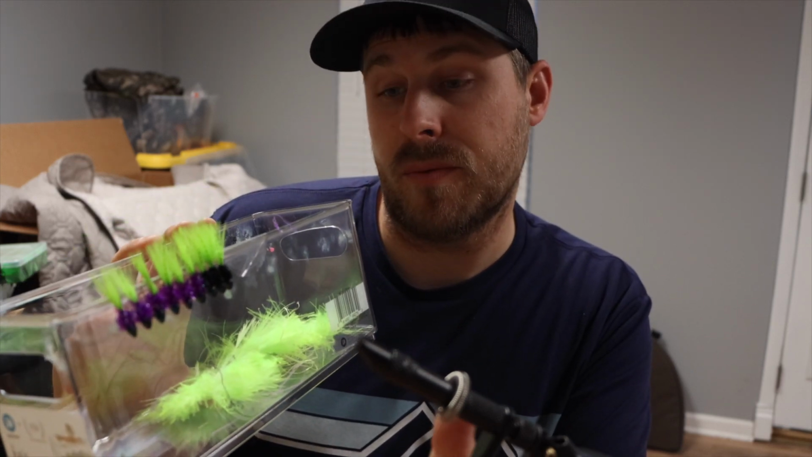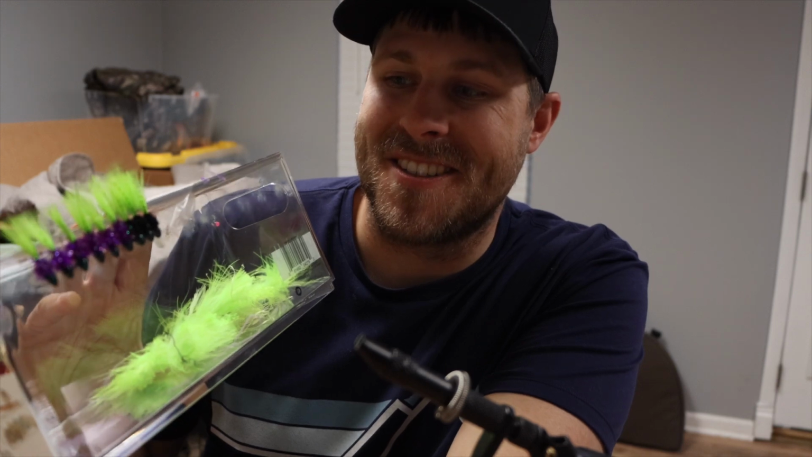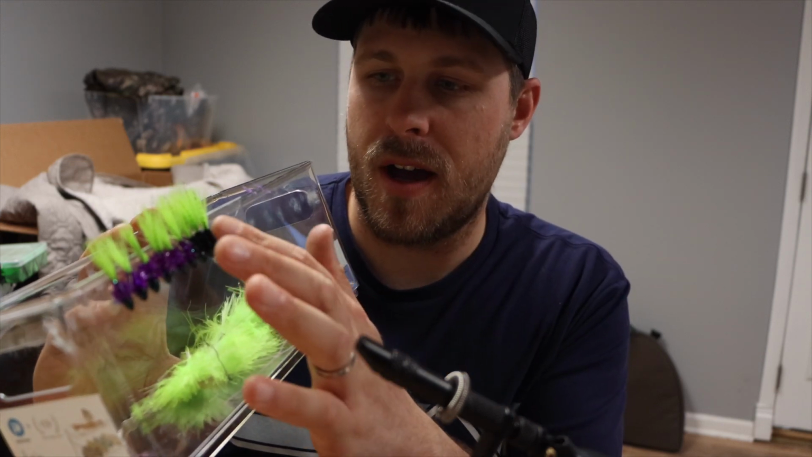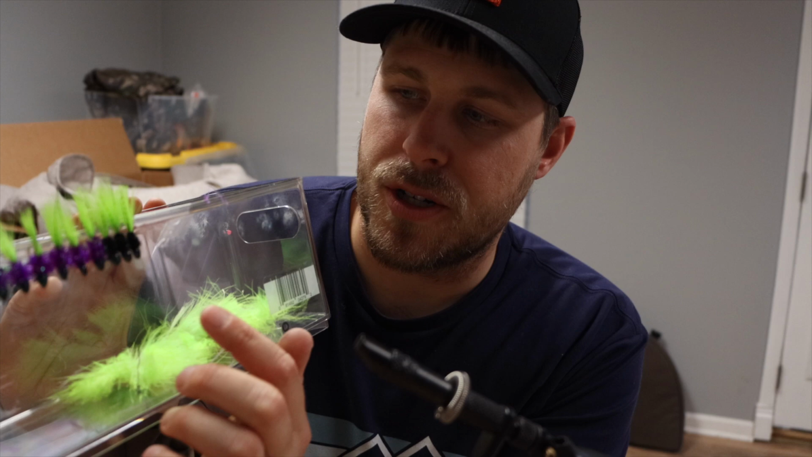I know I had them, I just didn't have any hand ties, and I was just wanting to fish hand ties yesterday. And my ultralight rod was at home, so we're going to be fishing the ultralight rod with these 1/32 ounce jigs. We've got the purple and chartreuse and black and chartreuse. Got one more to tie here, so I'll tie it for you guys and show you how I'm doing it.